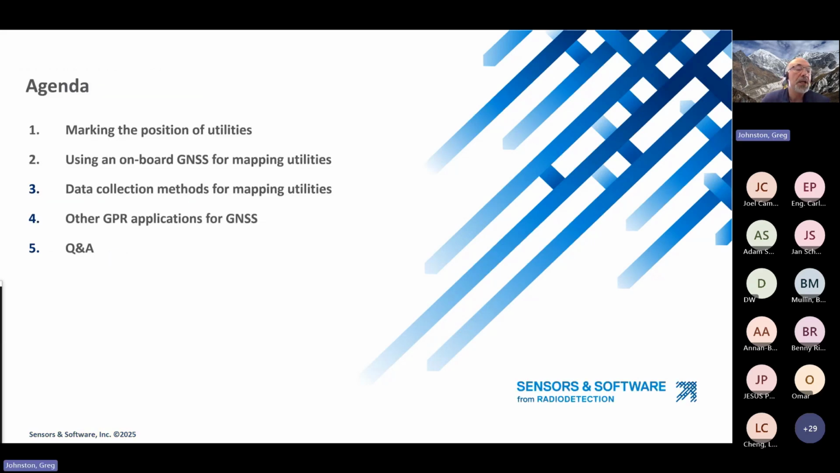Okay, so the agenda is going to be where I'm going to talk about marking the position of utilities, and then we'll talk about using an onboard GNSS for mapping utilities. And then the bulk of the presentation is going to be talking about the details of data collection. So 3 different methods for collecting data and mapping utilities. And then we'll have a short section on other GPR applications where GNSS is especially suited. And then, as I mentioned, we'll have a Q&A session at the end.